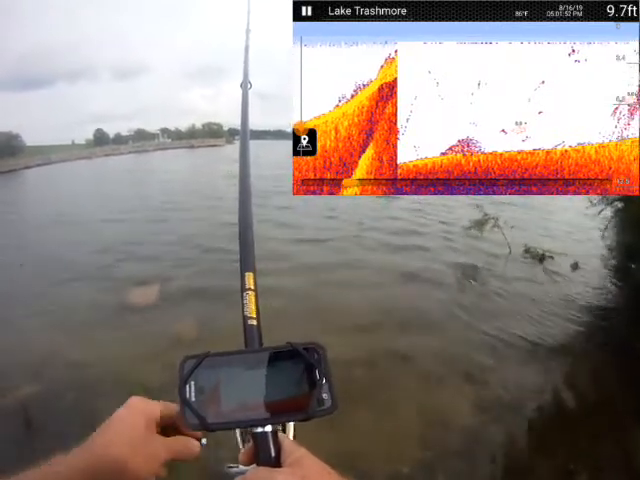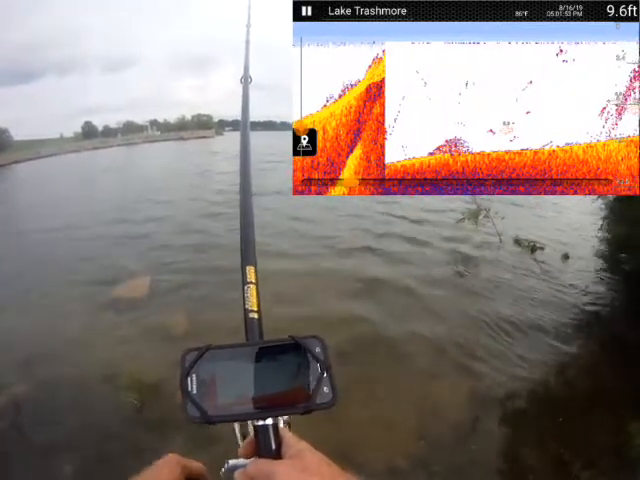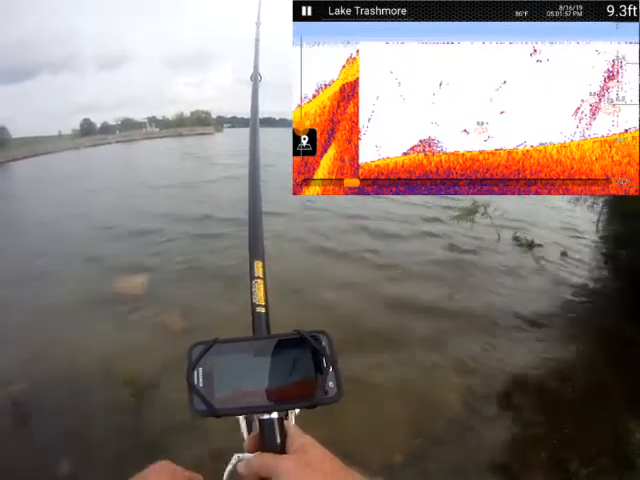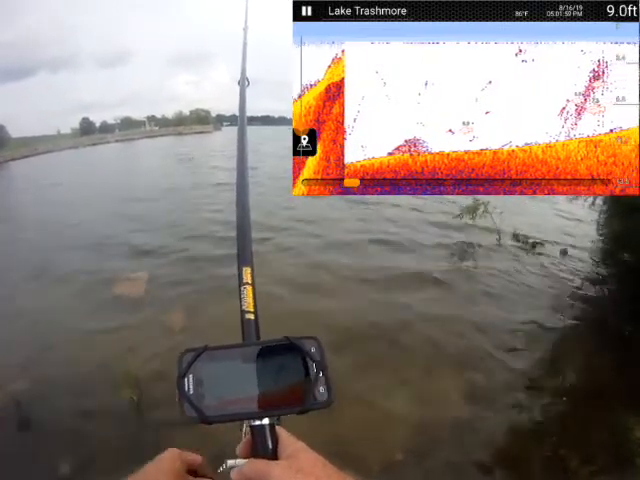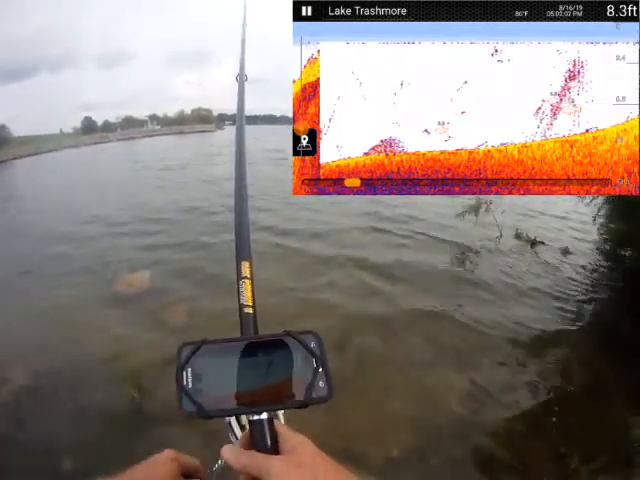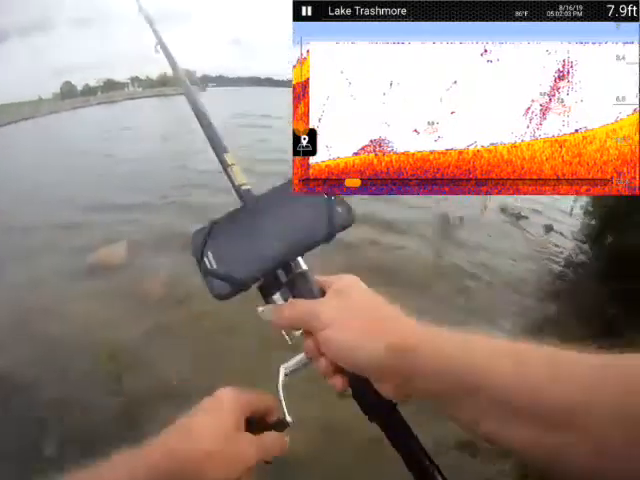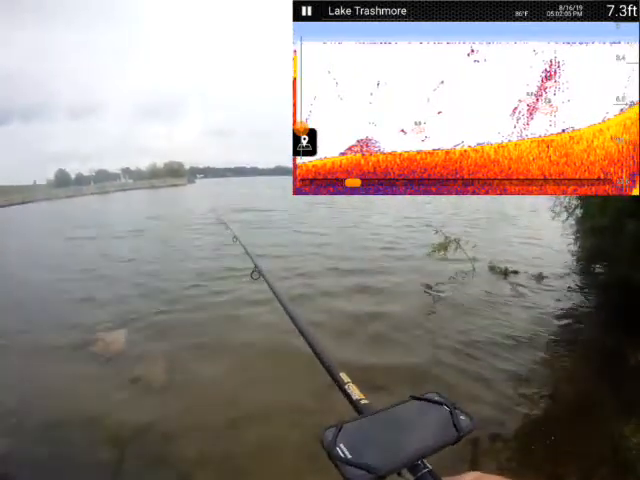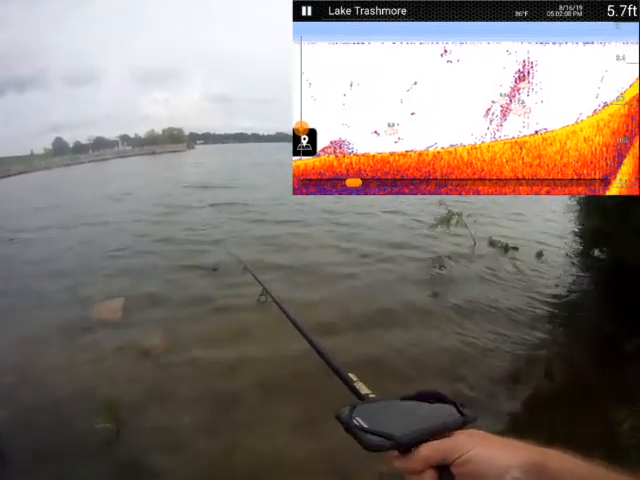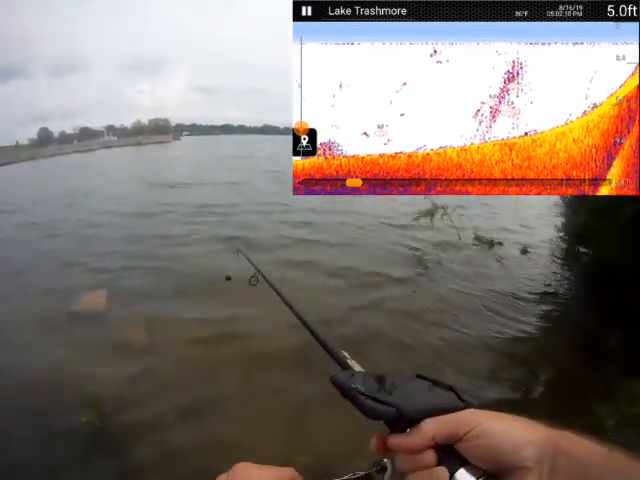There's some more, like a huge concentration of bait fish, I would say. Get in a little closer. That seems to be fairly consistent a little ways out there. There's a large concentration of bait fish, but I'm not seeing much that I would think was a carp.